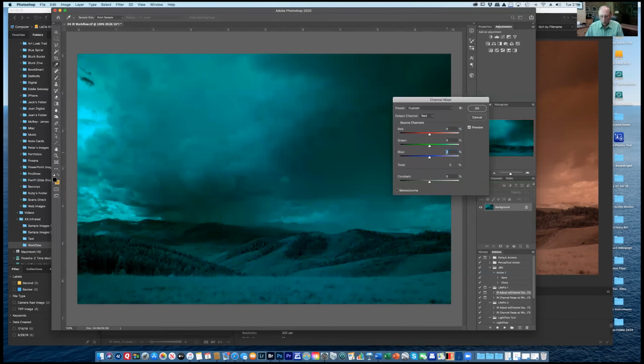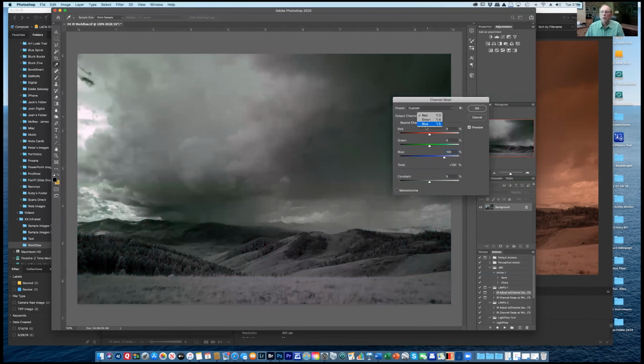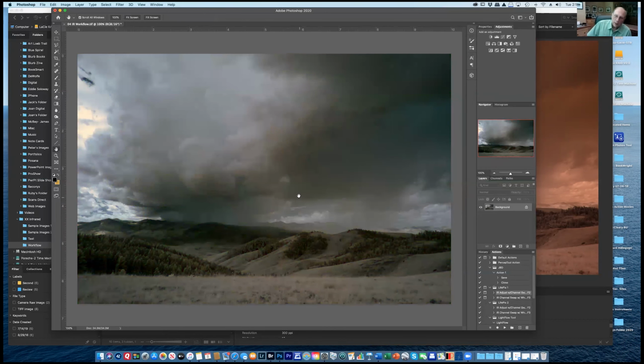We're going to take the blue to 100, and then we're going to take the blue channel, and we're going to take the blue to 0 and the red to 100. And we get an image then that looks like this. Okay.